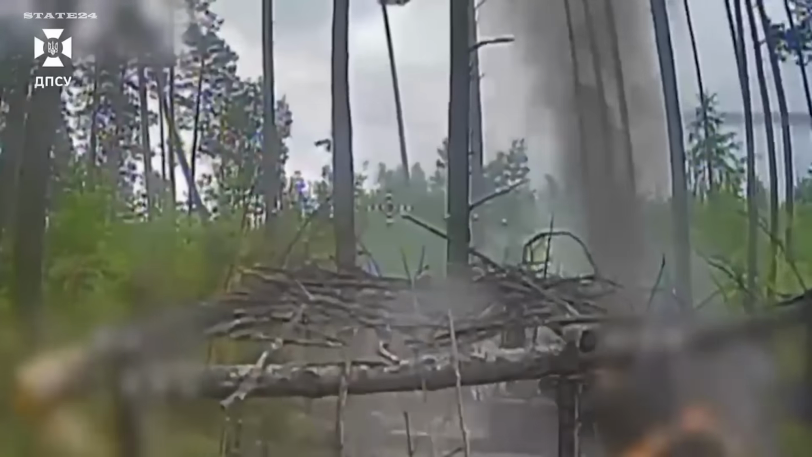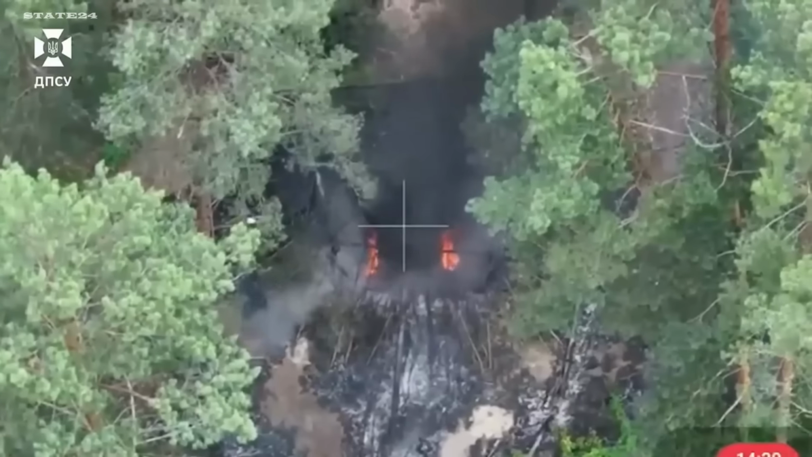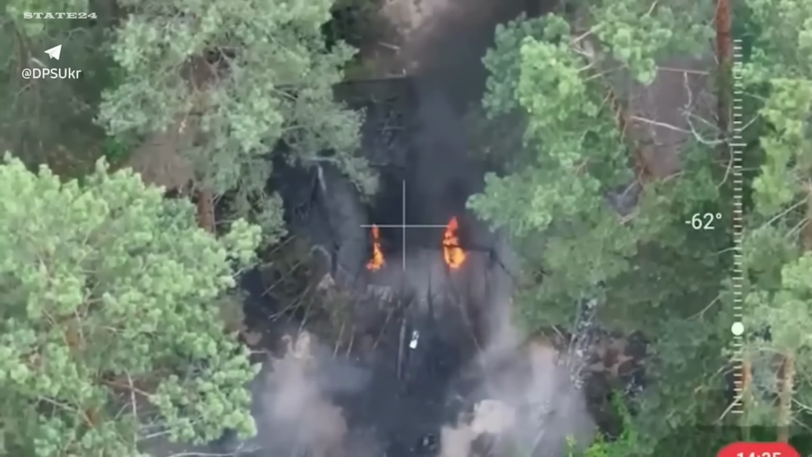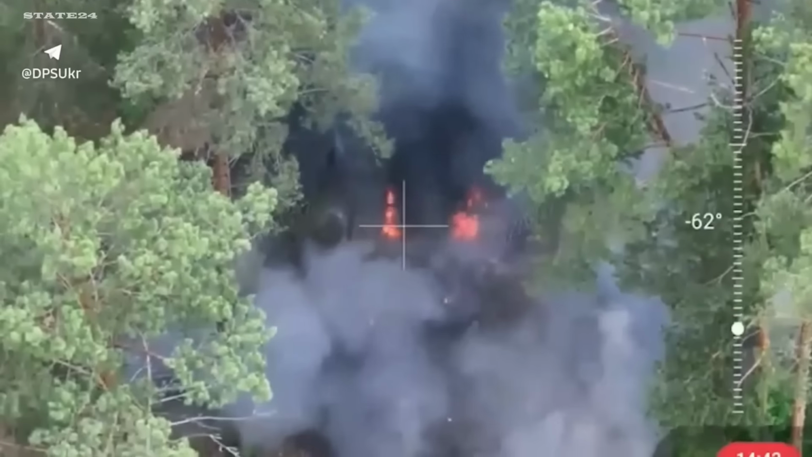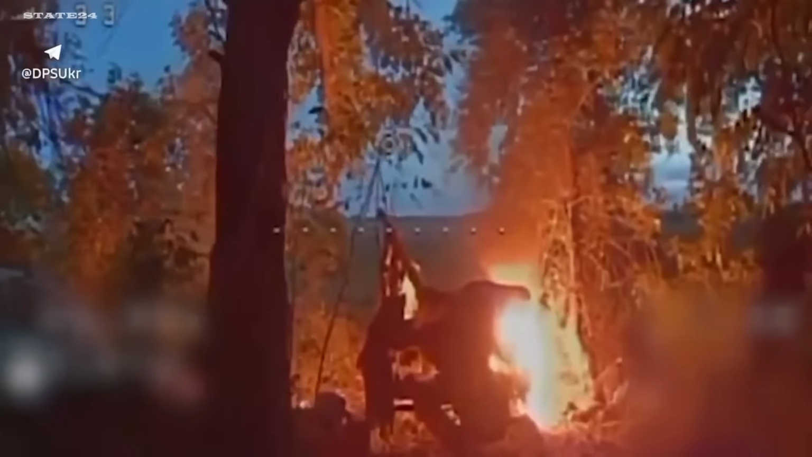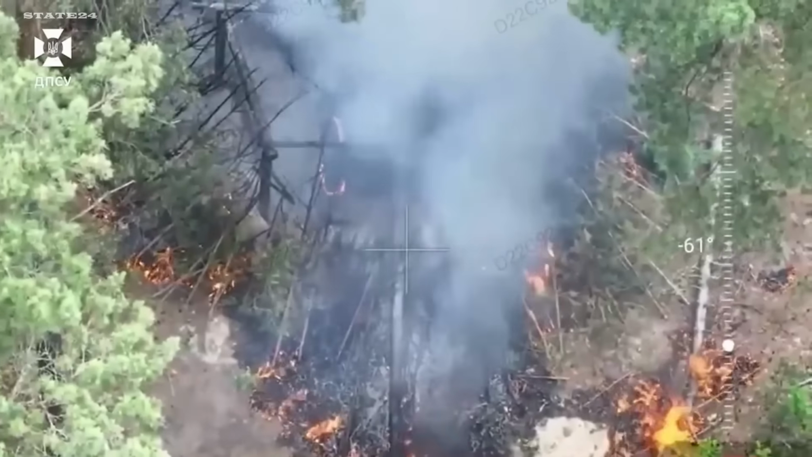On the night of June 8th to 9th, SBU Birds struck 36 military and infrastructure targets across occupied territories, including radars, electrical substations, fuel depots, and telecommunications towers. The front holds. The drone war never stops.